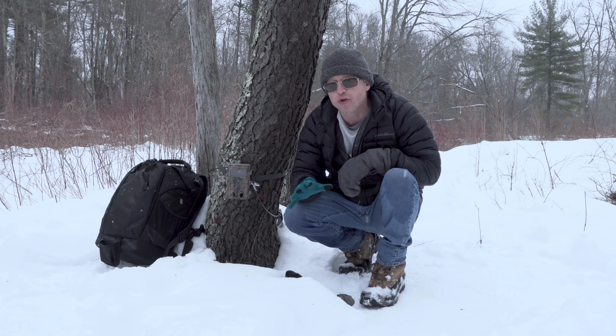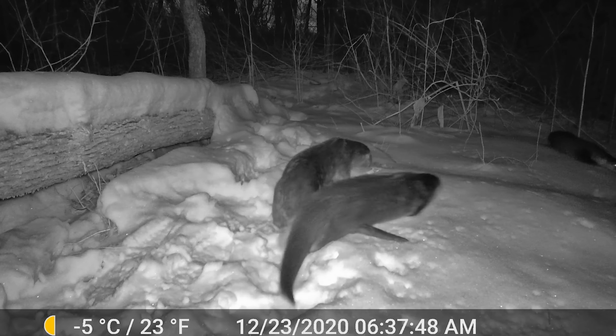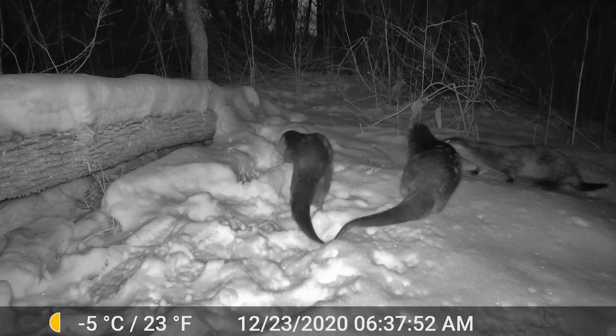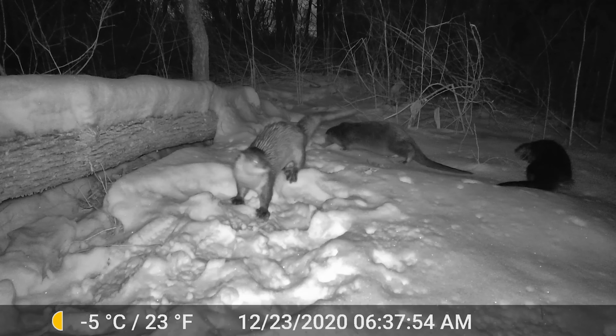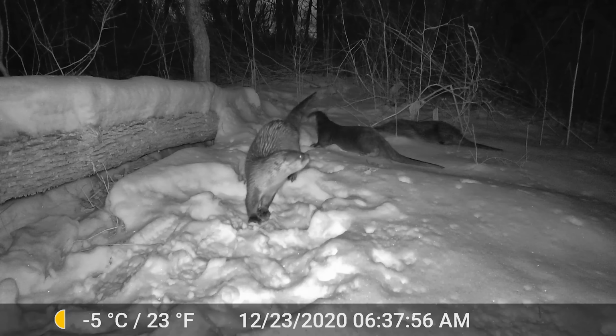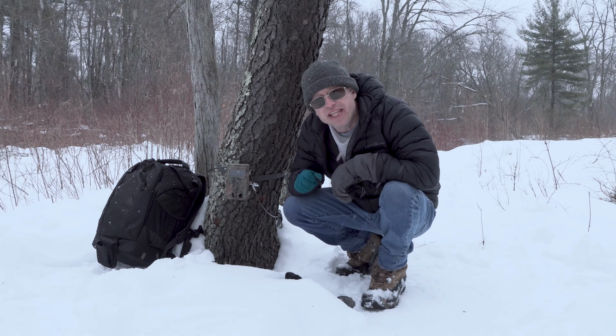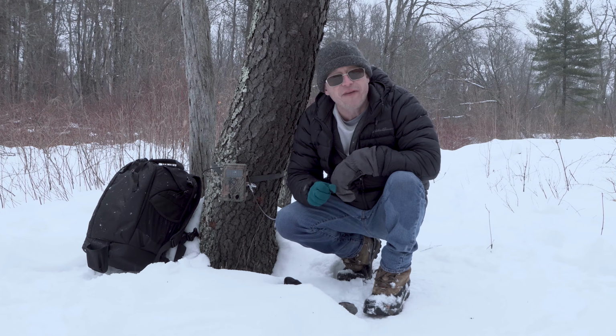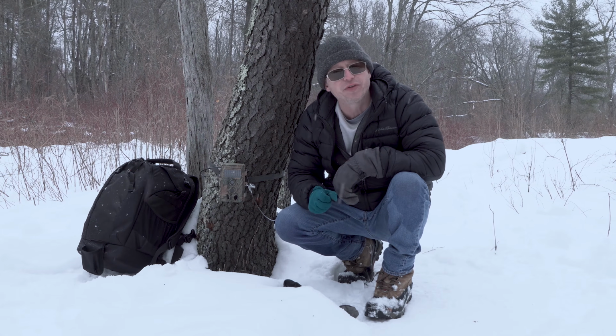And the reason I've decided to cluster three cameras right here is because over the last couple weeks, I've noticed a lot of river otter tracks and slides through the snow. And I love getting river otters captured on trail cameras. I have been fortunate to capture footage of river otters on one of my trail cameras back in December, several miles upstream. And I am hopeful that I can get some additional footage from this different section of the river. And as I mentioned in the introduction, I'm going to leave the cameras here for the month of February as we inch closer to spring.